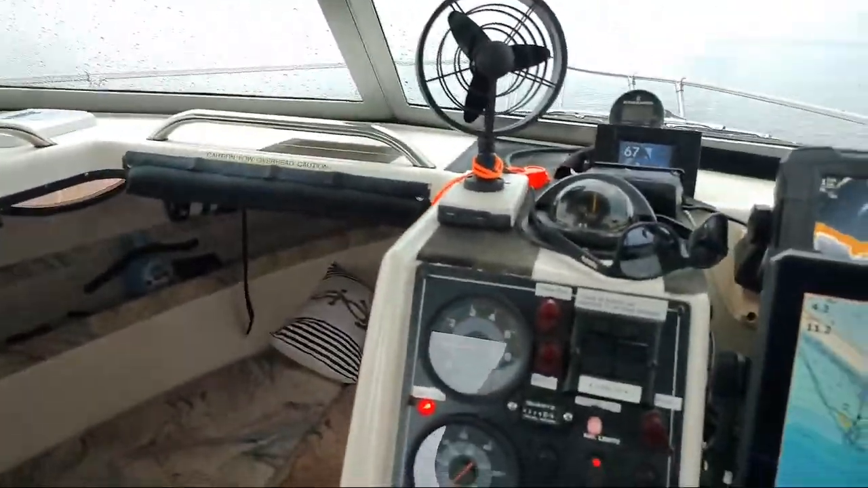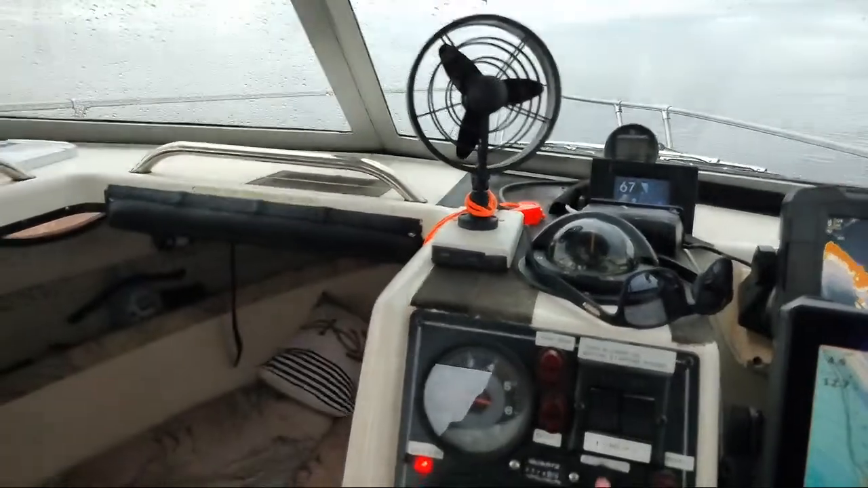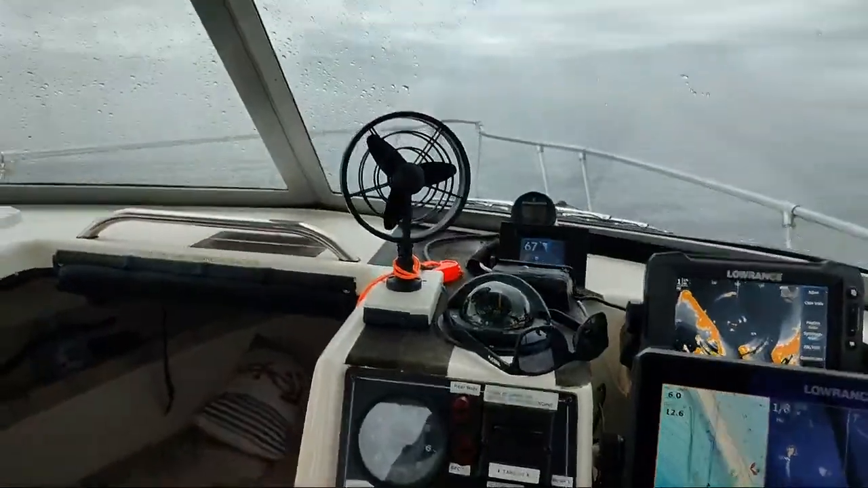All right, so I'm going to go look at the sunken boat real quick. I don't think there's anything there, but we'll look at it. And I think I'm going to probably start heading back. Probably shut this down.